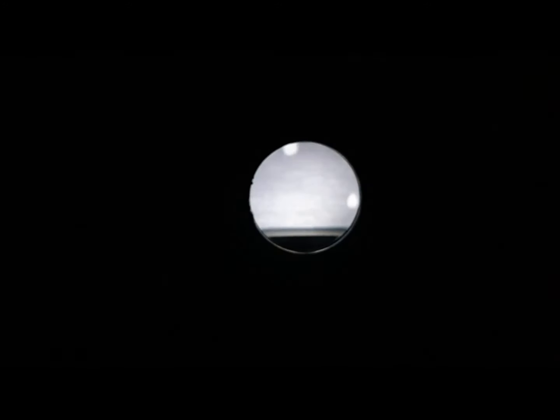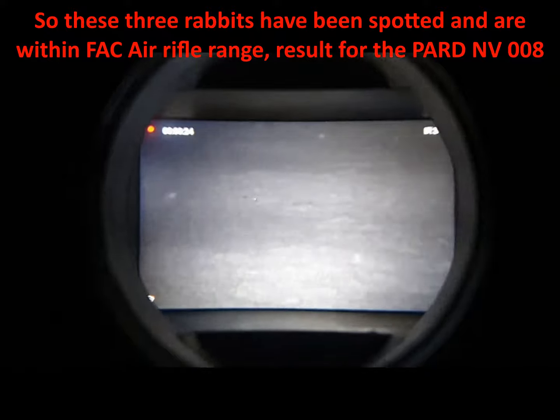So this is a mobile phone, a Samsung Galaxy S9 Plus, held up against the PARD 019 to give you an idea what we can see with the naked eye, except we can't get our eyes this close. Our eyes are sort of here, so the image is cropped left and right. But once this eyepiece focusing issue is sorted, this is going to be a cracking device.